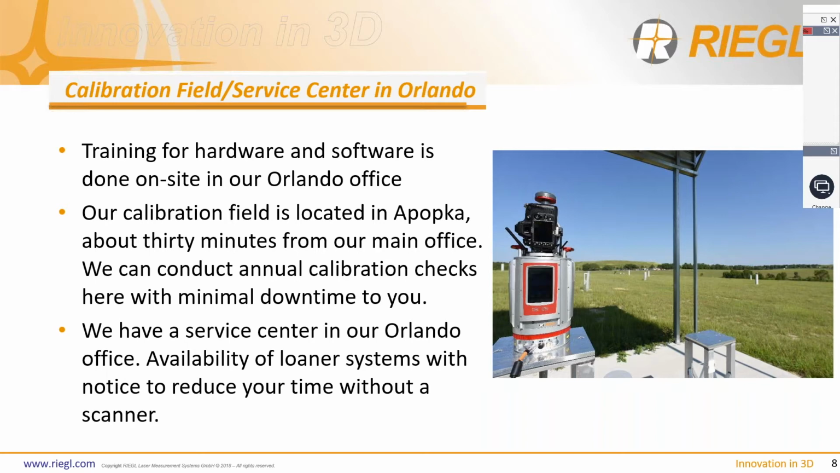Additionally, we do training for our hardware and software on site in our Orlando office in normal circumstances. Right now, we're doing web-based trainings, which can easily be arranged. We can hopefully come back and do on-site trainings when everything reopens. We can also come to you.